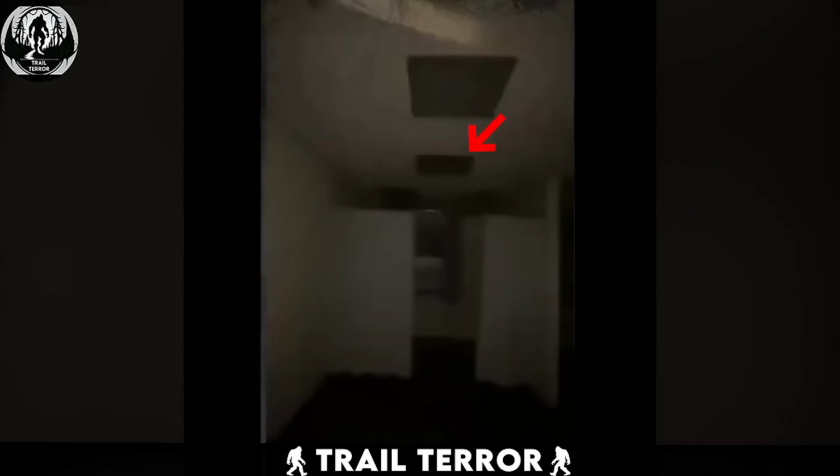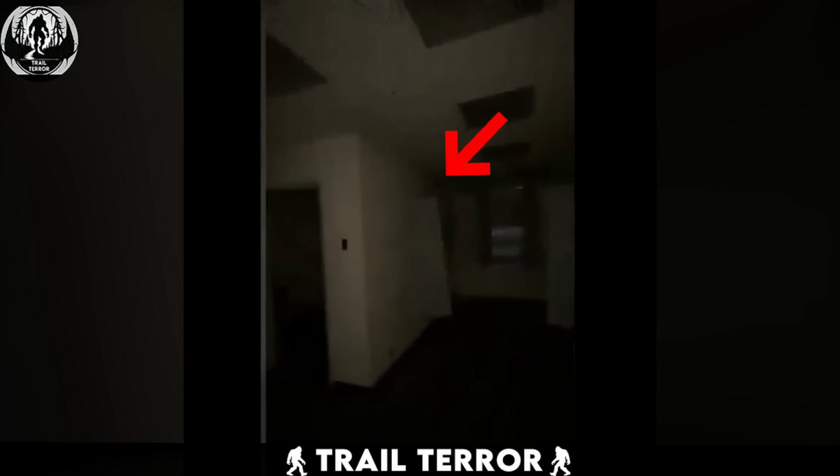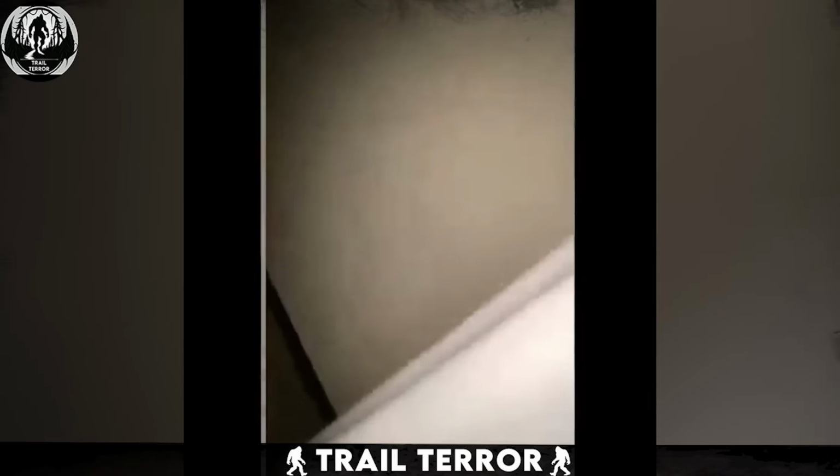The echoing rooms are empty, bathed in an eerie stillness. Then it happens. That curtain shifting on its own. The person dares to investigate and finds nothing. This seems to be the final straw.